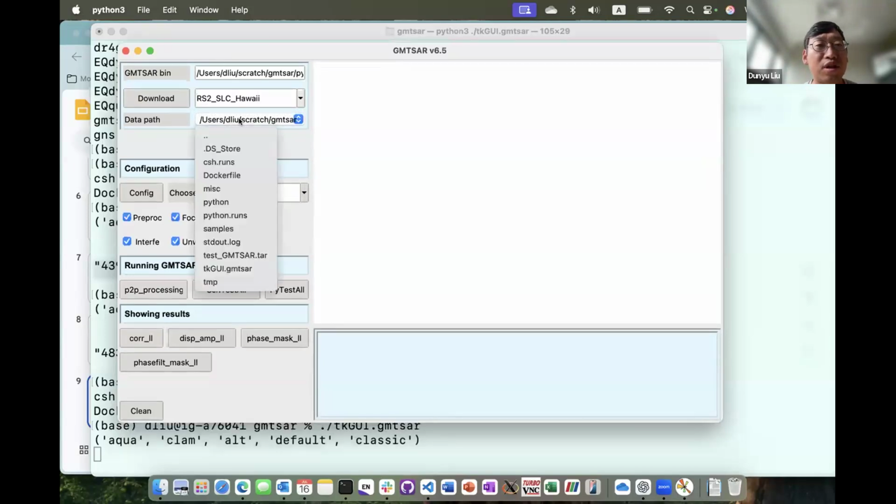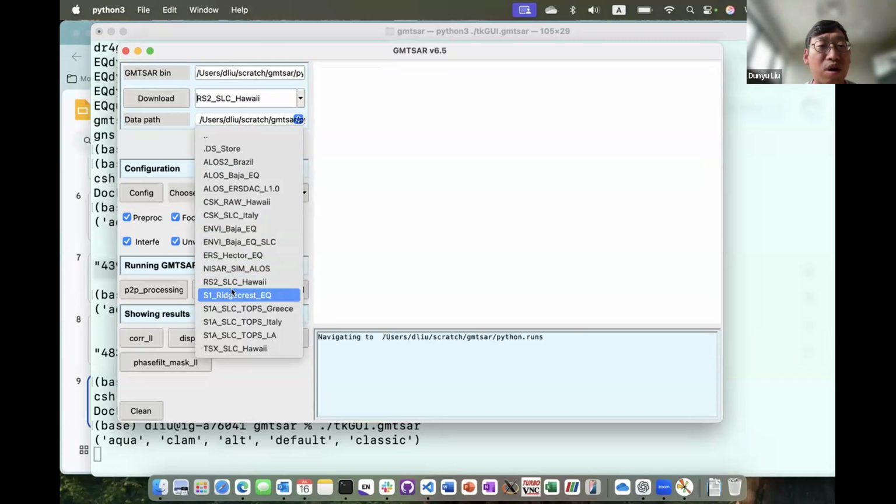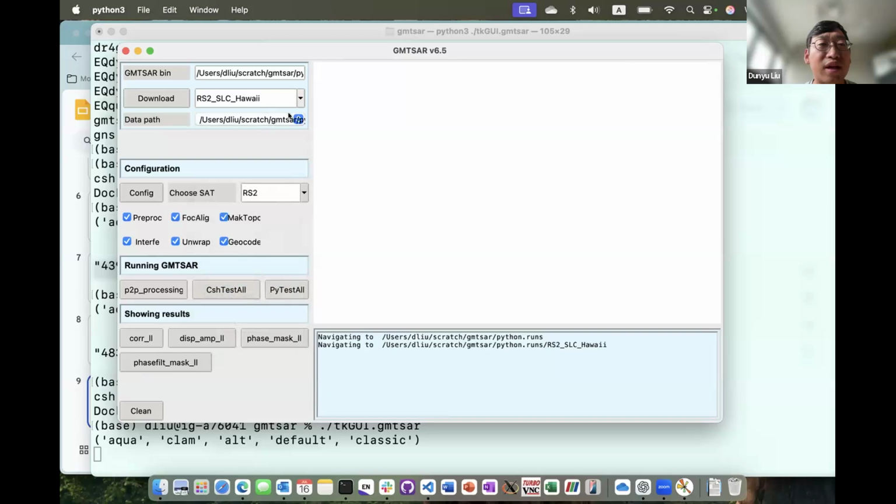There is a drop-down list, and you can navigate the file system. If I go to Python runs, that's where I have already pre-stored all the data sets. If I get into this RS2 folder, you can see we have int_f. If you were at yesterday's short course, you will know int_f stores the results.